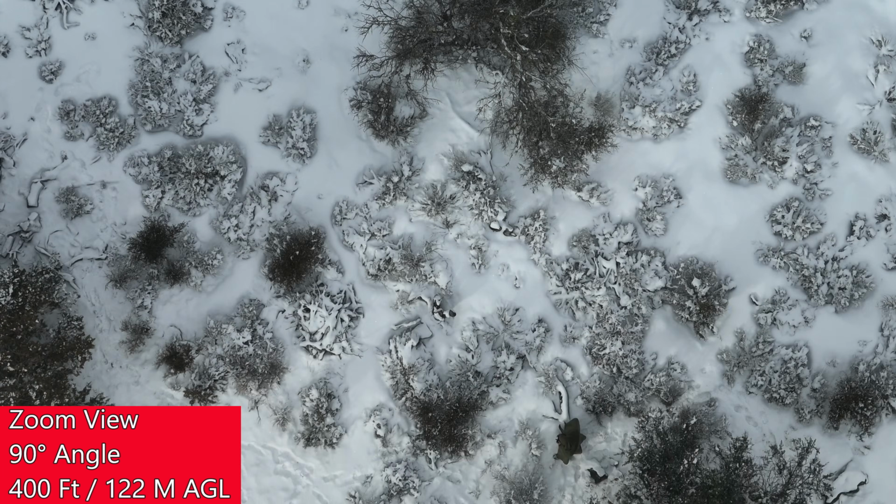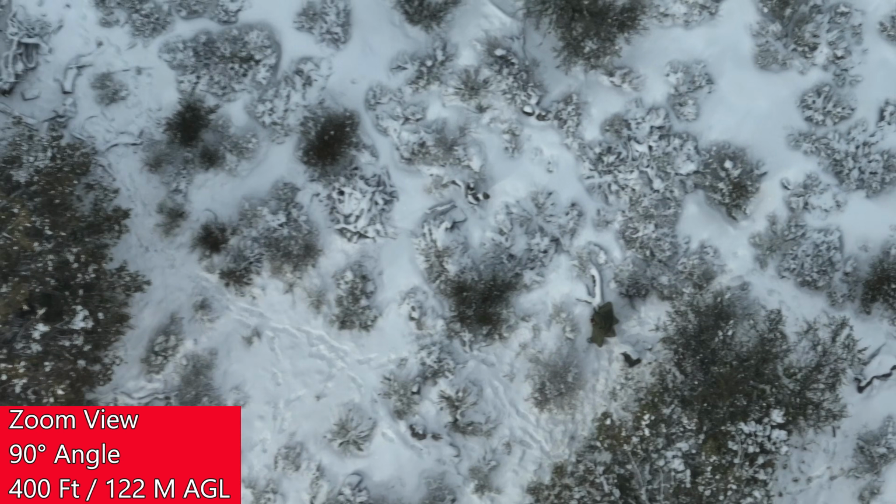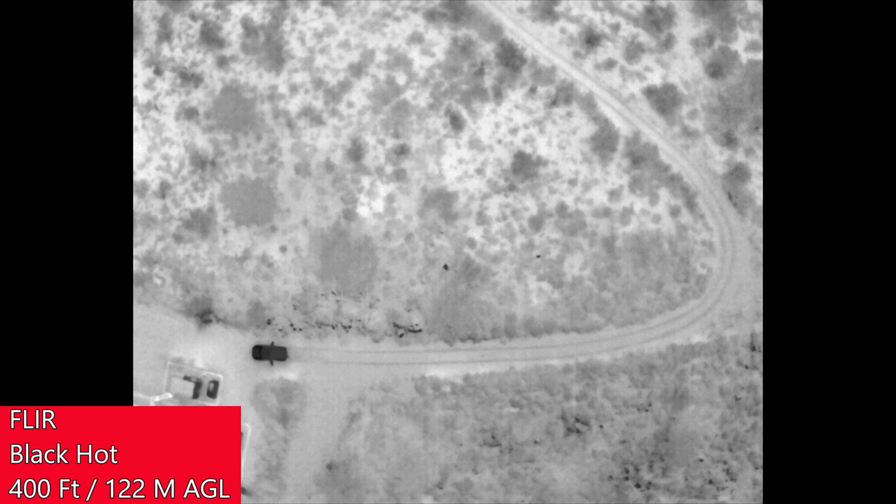If you zoom in, you can have a pretty good shot at finding me, but you'd really have to know exactly what you're looking for. The thermal definitely helps, especially, again, when you're moving, but you can still compare my heat signature to all of the ambient heat signatures around me.